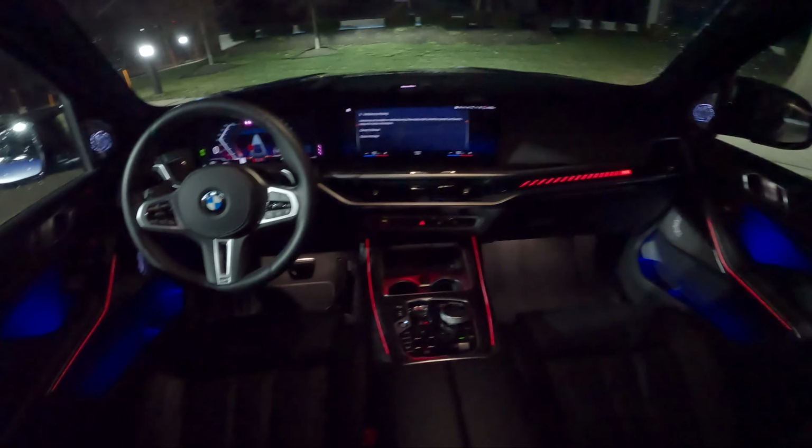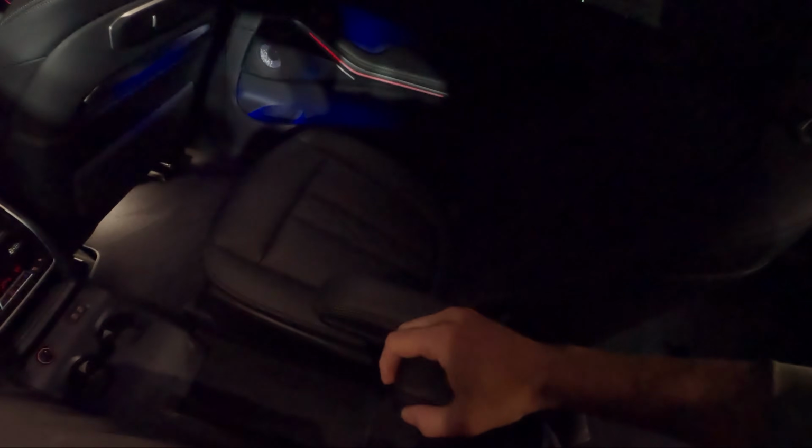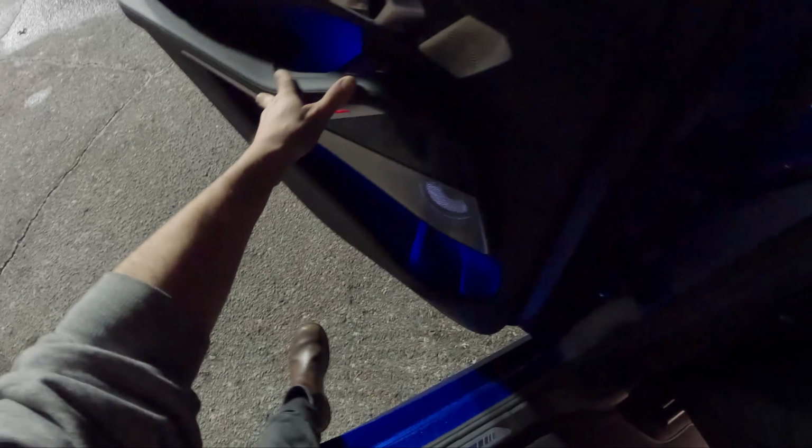Look at this ambient lighting. Just wicked. What an interior. Very, very cool looking. Rear climate control, USB-C ports, cup holders, captain's chairs. This starts around $104,000. As tested, this is $122 grand.